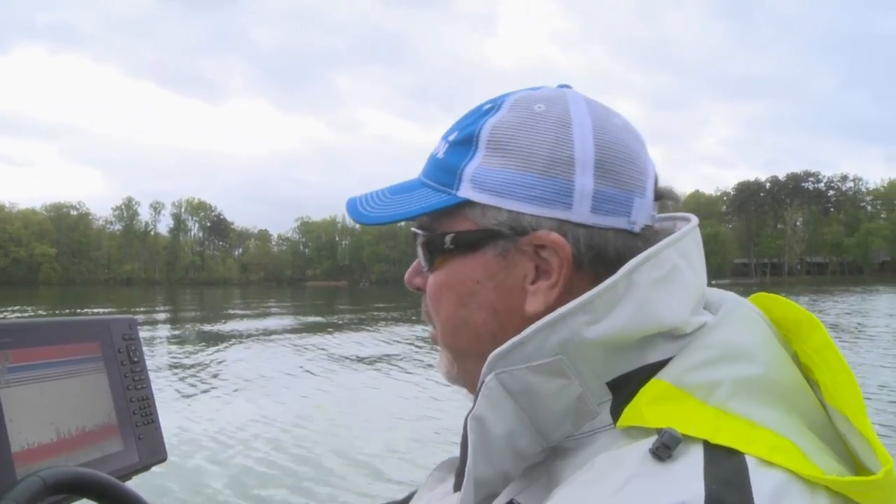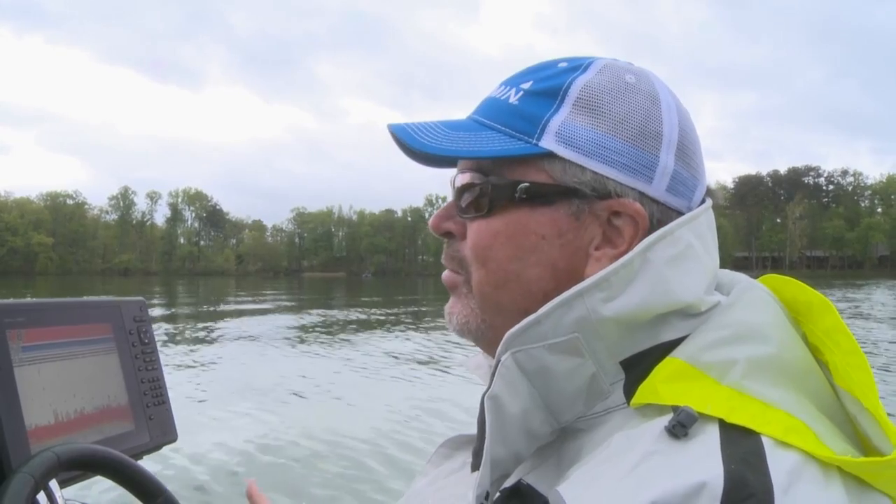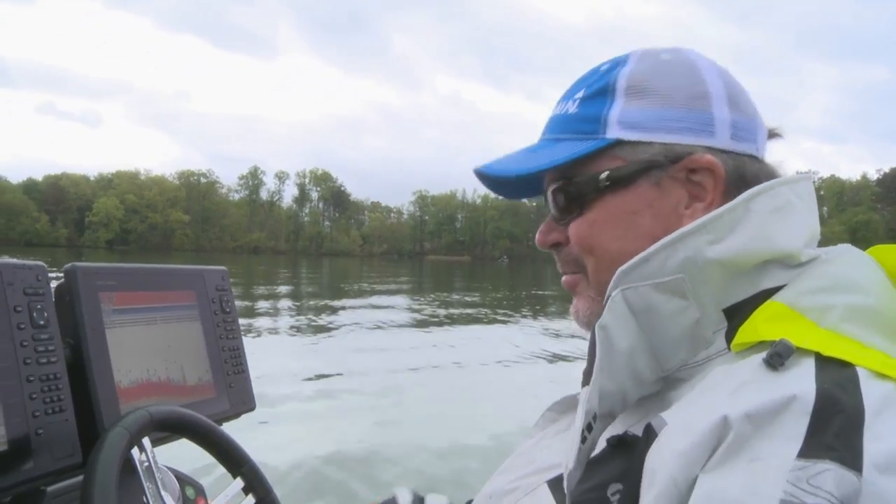So that's what I'm going to use these Garmin units for, just really doing a lot of my homework that I used to do with casting and dragging a worm, see, oh, there's a stump. I don't have to do that anymore. I can use my side scan, I can use my mapping, I can use my sonar. I can find all that stuff from sitting right here. Let's see if I can catch them now.